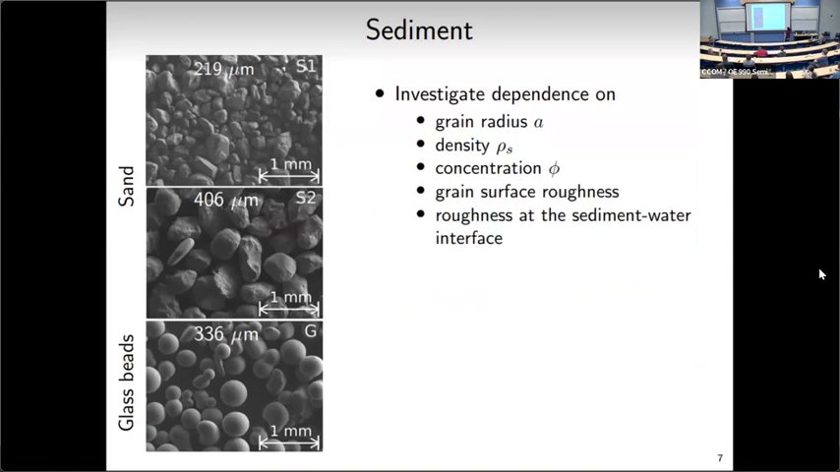And so the grain sizes and the grain types I'm going to use throughout the talk, I had measurements for 2 sizes of sand and 1 size of glass beads. And as you can see from these scanning electron microscope images, the glass beads are a lot smoother and rounder than the angular pieces of sand. So parameters that will come up throughout the talk are the grain radius, a, the density of the sand and the glass beads, which are slightly different density, but similar-ish, the concentration, the surface roughness of the grains, and then the roughness of the sediment-water interface.